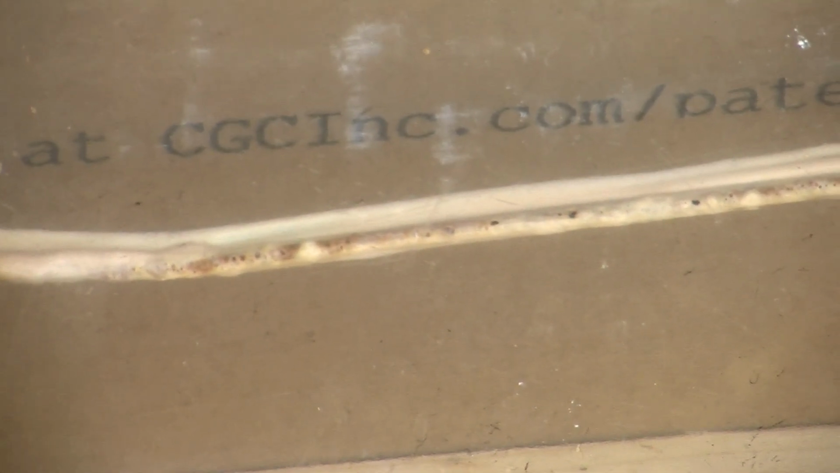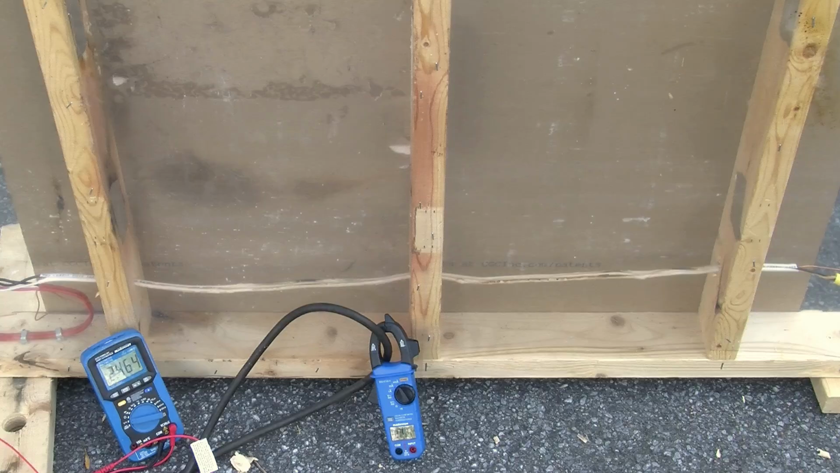Oh, and now you can see parts of the wire are now really going bad. It's clearly beginning to char inside. I would have expected smoke to be given off, but so far not much of that.